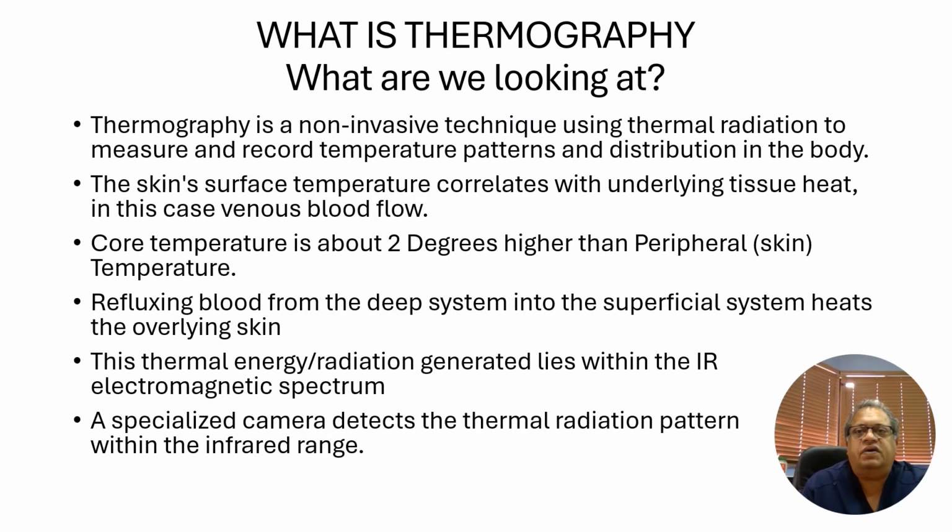Thermography is a non-invasive technique using thermal radiation to measure and record temperature patterns and distribution in the body. The skin's surface temperature correlates with underlying tissue heat, in this case, venous blood flow. Core temperature is about 2 degrees higher than peripheral skin temperature. Refluxing blood from the deep system into the superficial system heats the overlying skin.